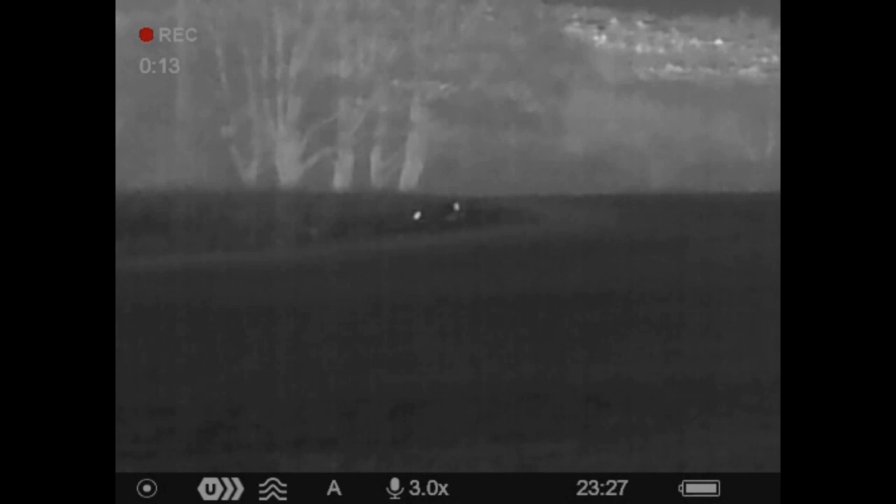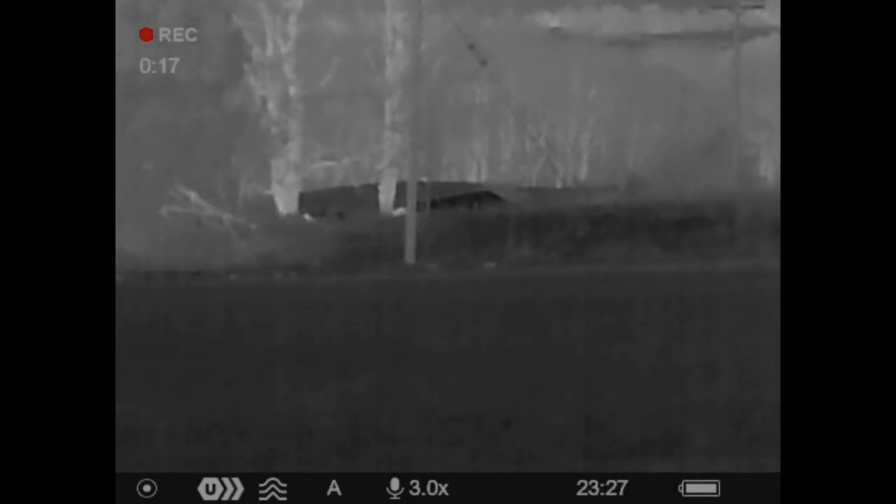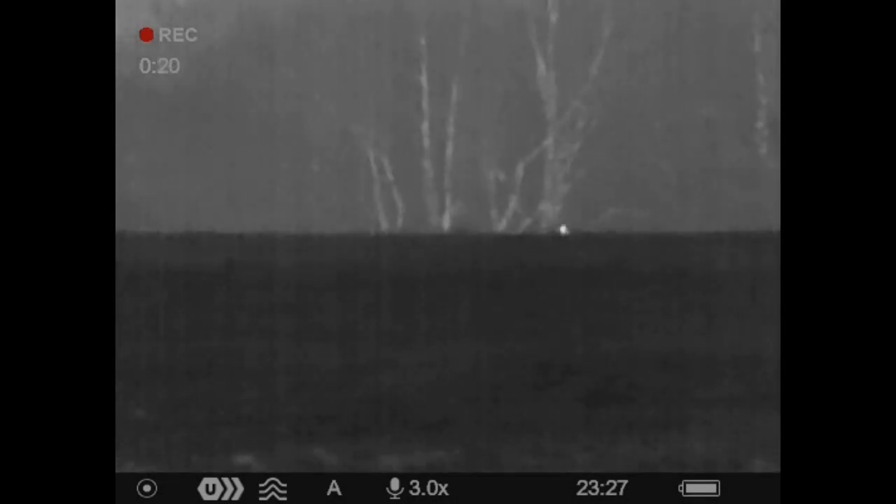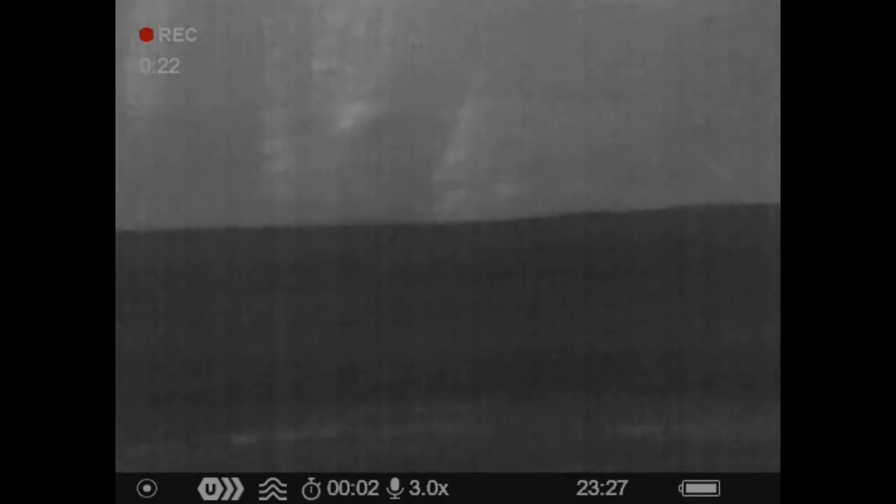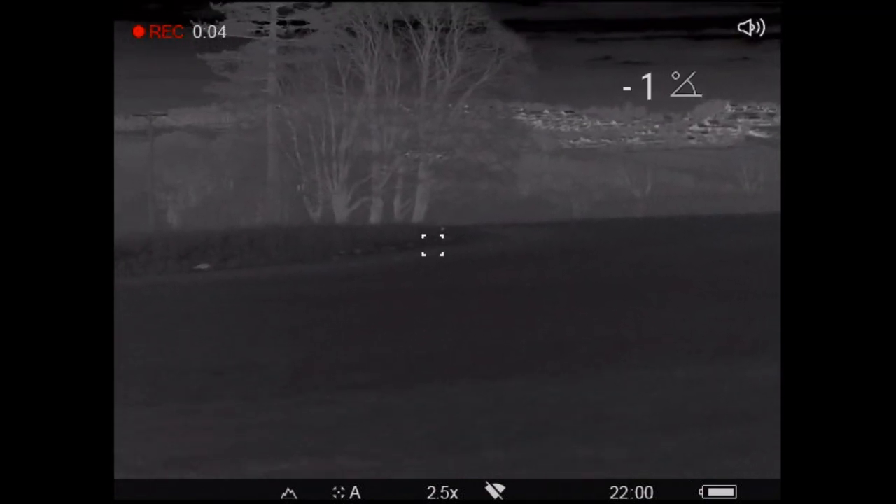Maybe it's at 200 yards. The Axion. See their rabbits, but not a great picture. In detail, XP50 Pro.